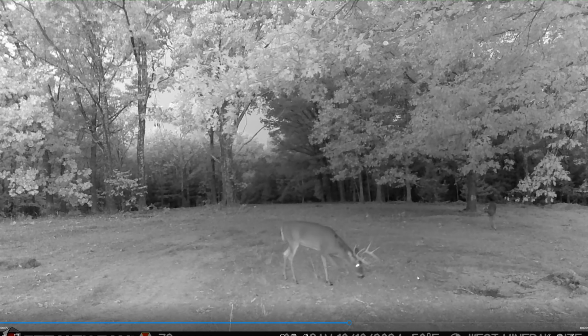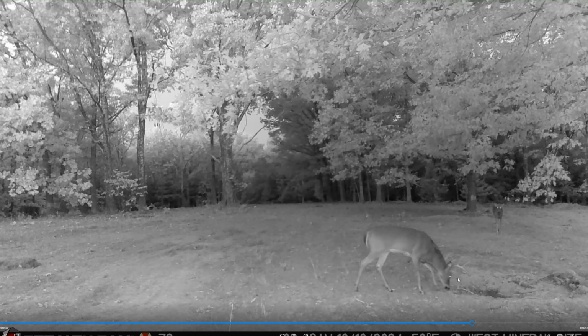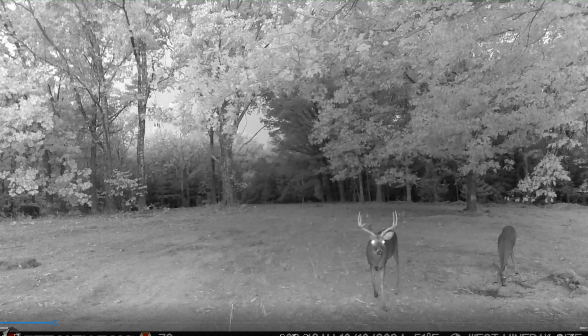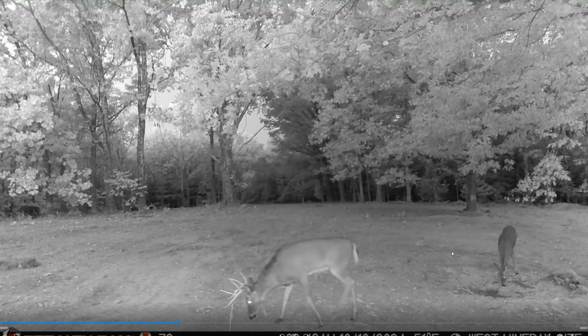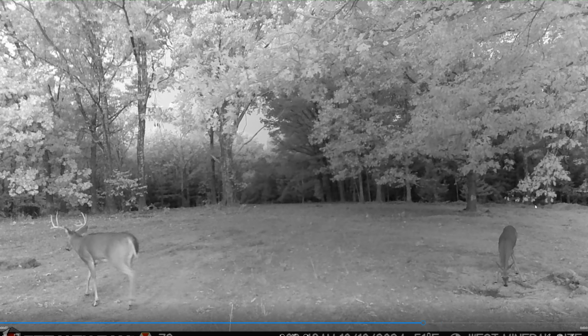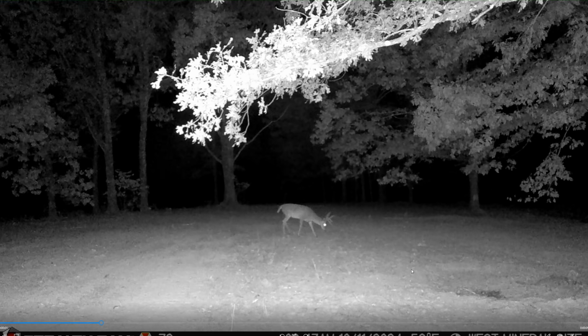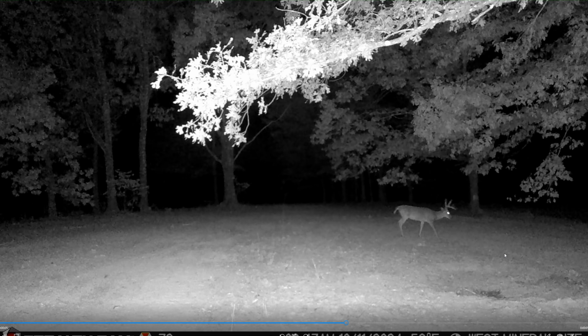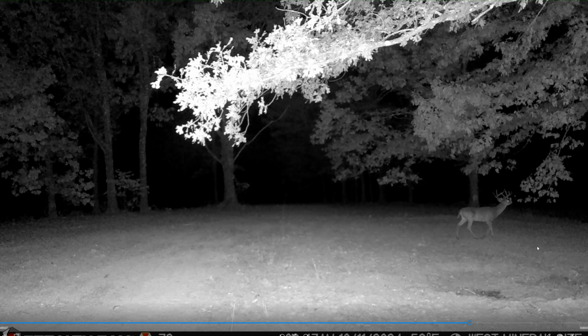Look at how deep his neck is. This is an 8-point. He doesn't have any brow tines, this guy right here. I think that'll come up. Here you go, right here. So this is kind of an older buck. This would be a great cull buck to thin out for sure. We're going to see another nice 8 that I thought was him, but it wasn't because the other one has brow tines. Here's another nice 9-point.